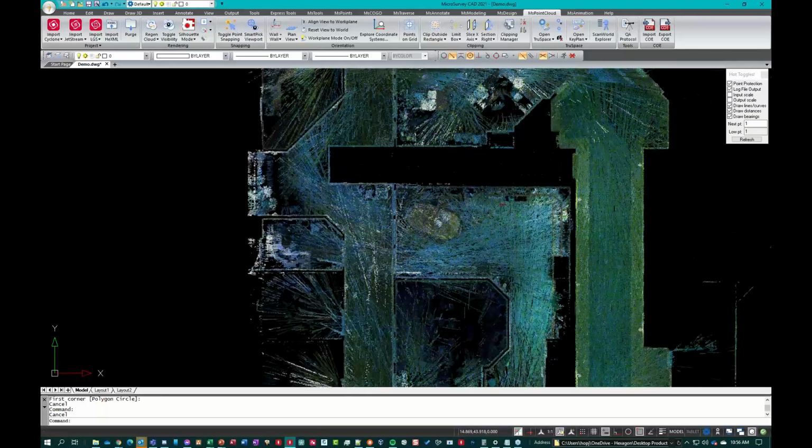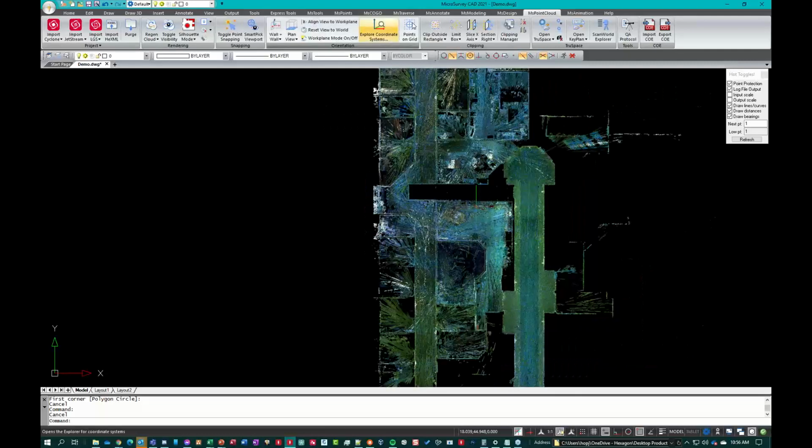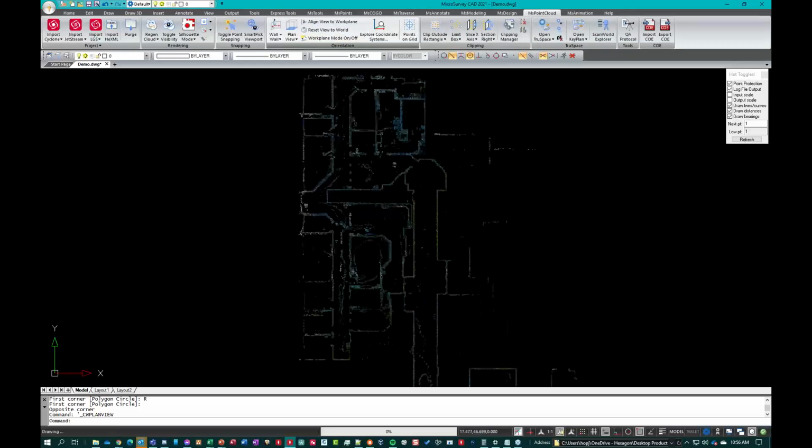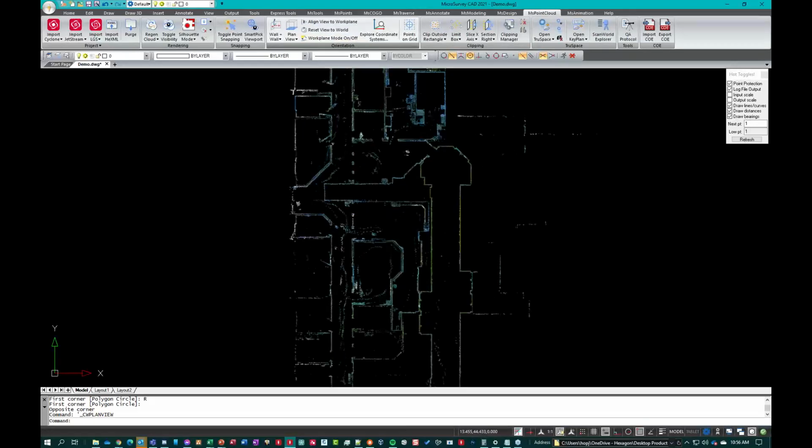So now we can see we've got the floor here. We've got all of the walls and stuff. And I'm actually going to clip that a little bit further here. Maybe I'll make a slice out of that. I do the clip outside rectangle again. I'll do that. I've got a plan view, sorry. And that's all the data.